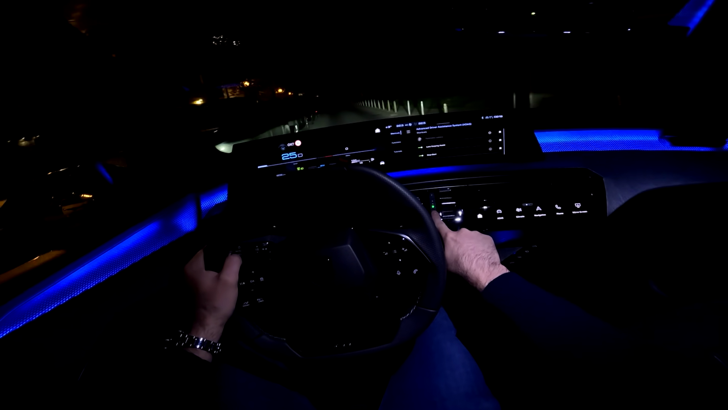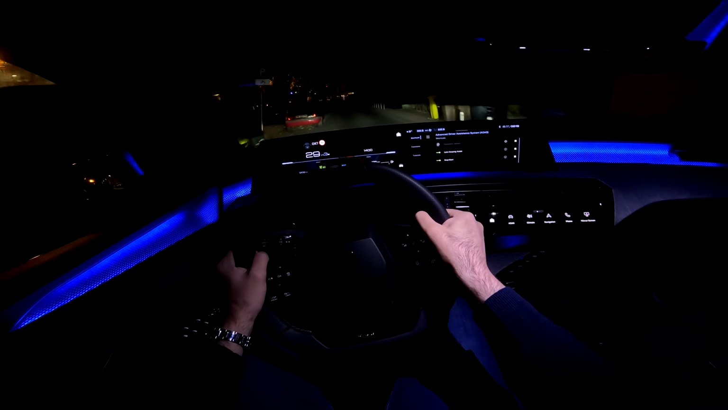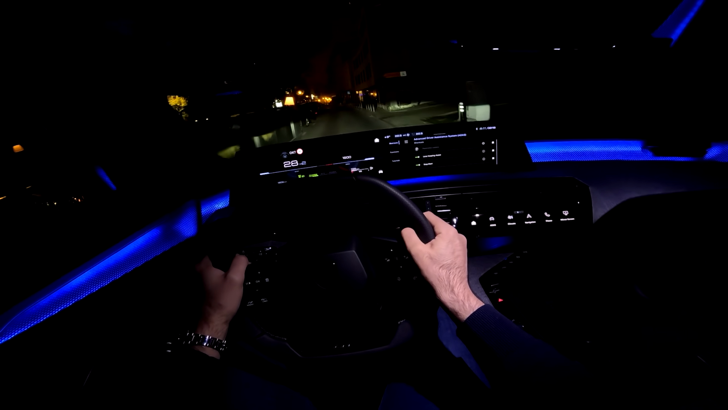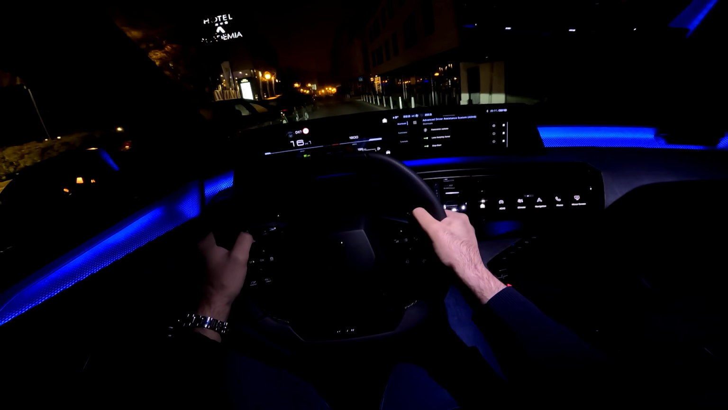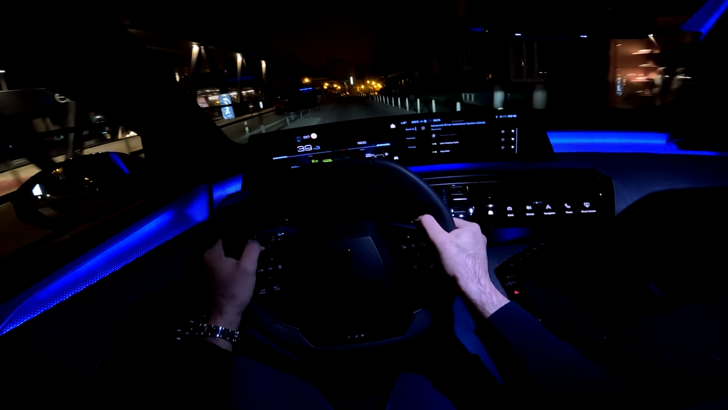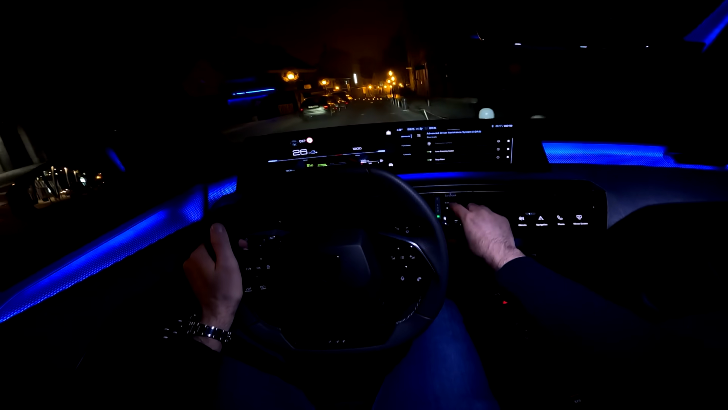And if you go here to M, we are now in manual mode. So now I can change the gears. Let's say this. So you can change the gears with the pedals behind the steering wheel.